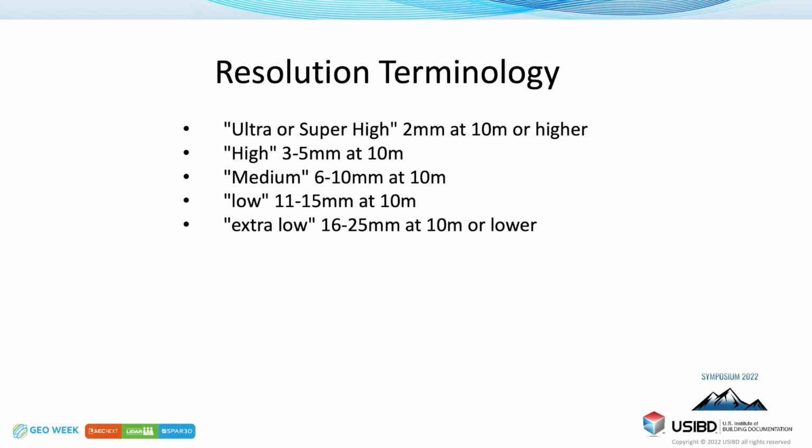Medium is 6 to 10, or normal or regular or whatever the manufacturer wants to call it. What I'm calling it is medium at that resolution. So low is more in your half-inch range, and then extra low, or fast or quick or whatever they call it, is half an inch to an inch spacing.